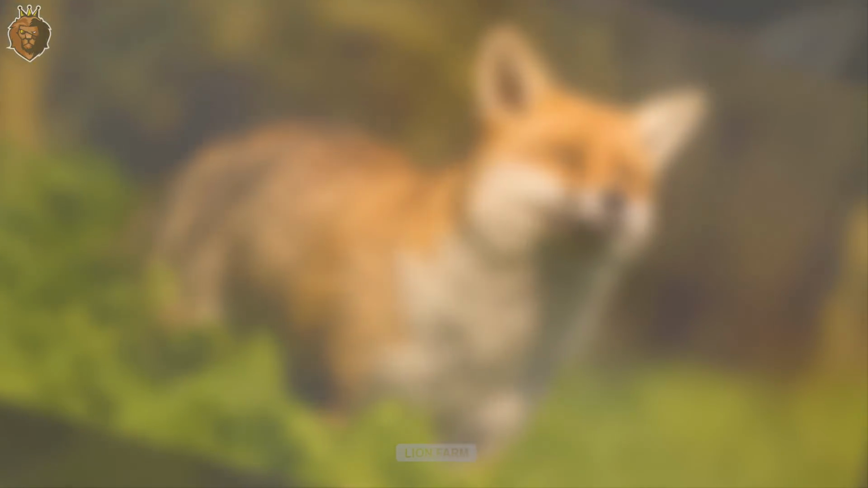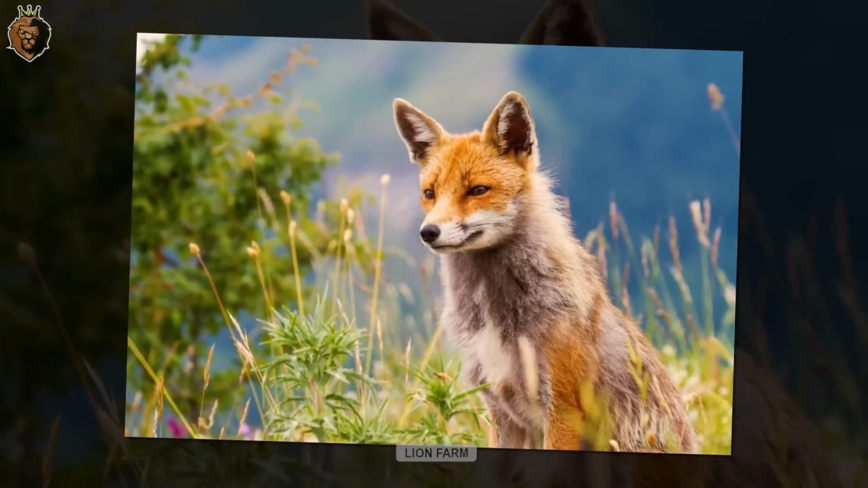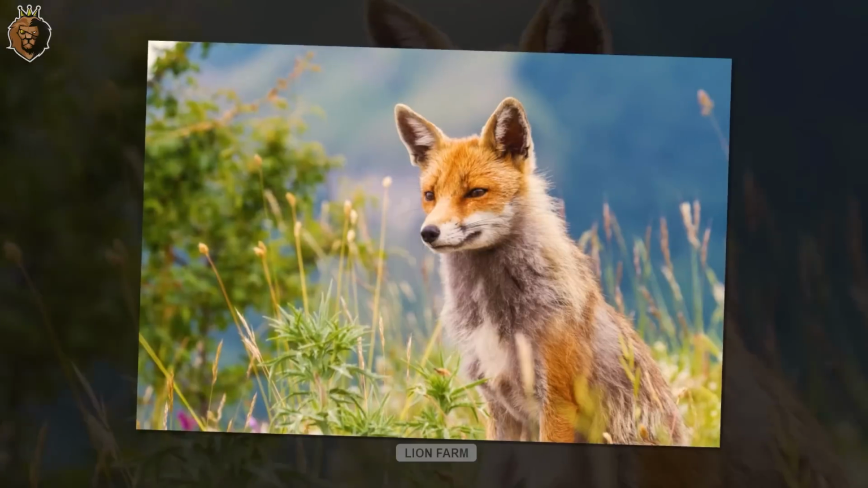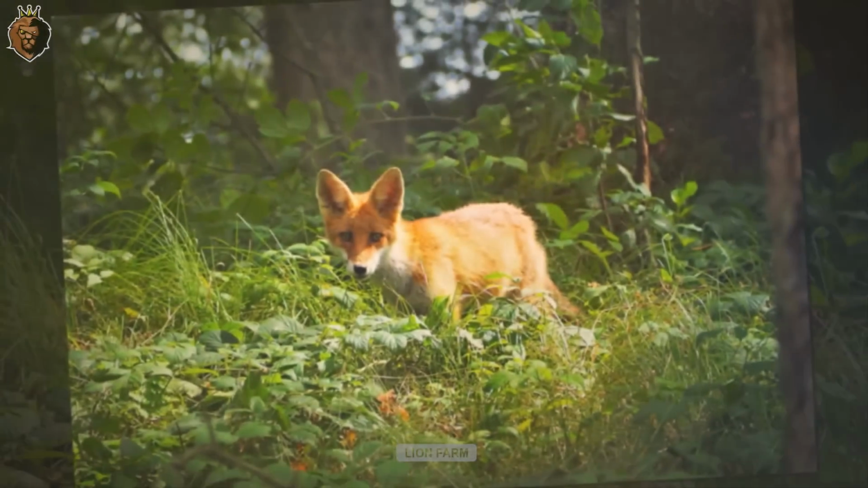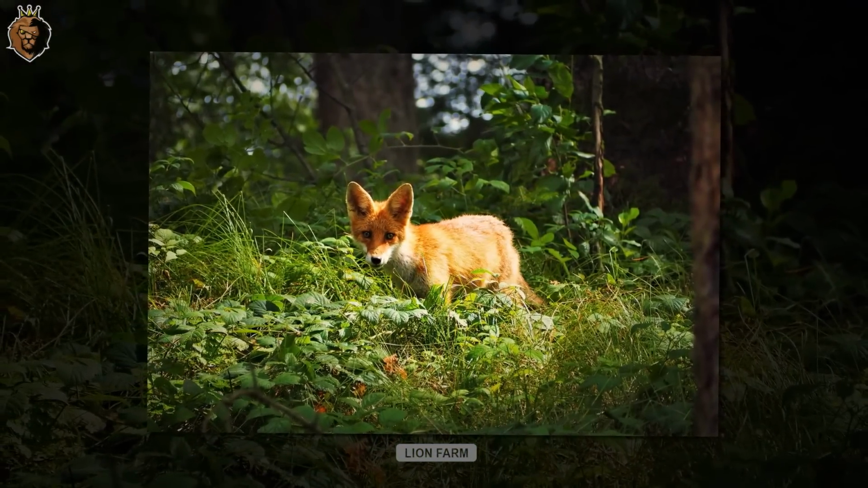The country most heavily impacted by red fox invasion is Australia. Red foxes are not native to Australia. They were brought by the British in the 19th century for sport hunting purposes. However, once released into the wild, they rapidly multiplied and became a serious threat to Australia's native ecosystem.